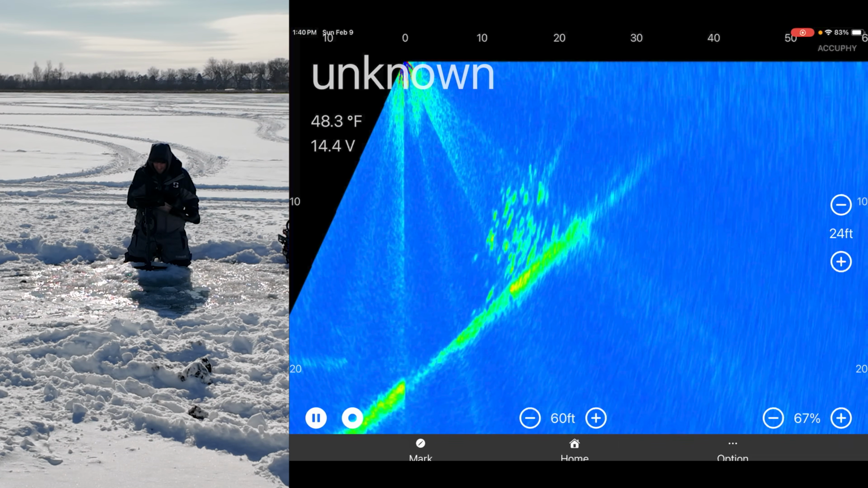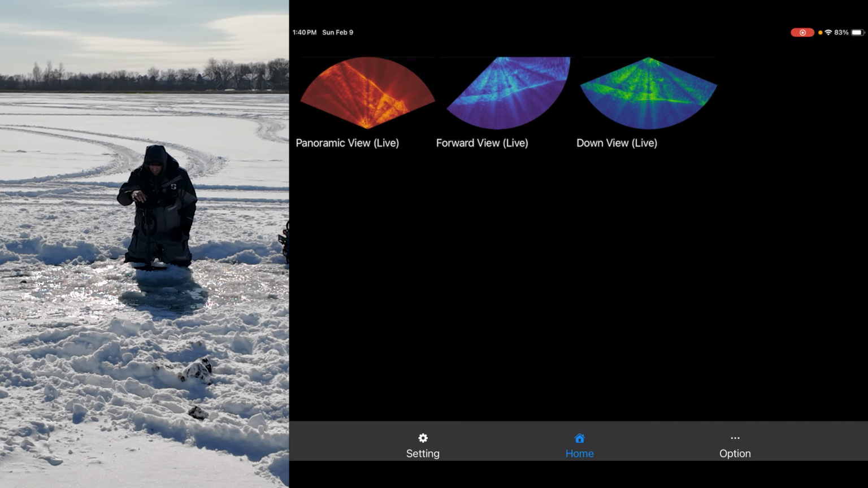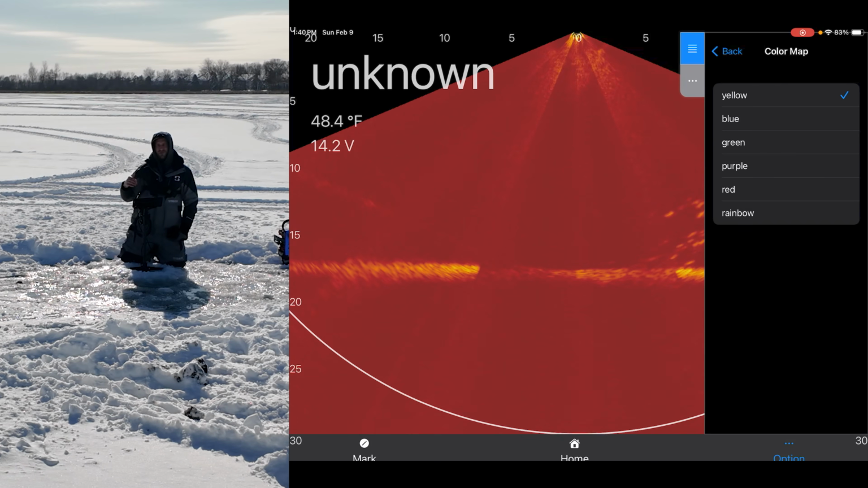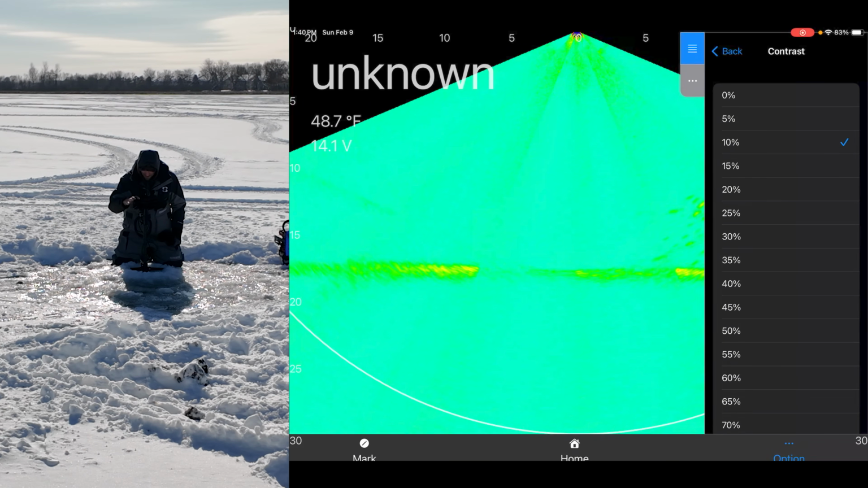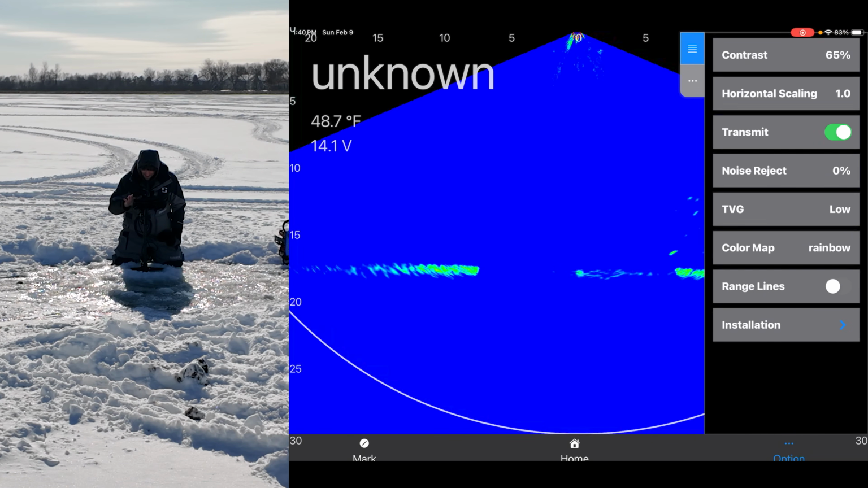And it'd be nice if there was like an auto too, because obviously it knows that I'm not in forward anymore. But regardless, we go here. You can see the fish down there. Let's change the color. So all your settings are based off of specific settings for forward, specific settings for down, which is actually pretty dang nice. And you'll notice the background of this changes depending on the contrast level we got it at, right?